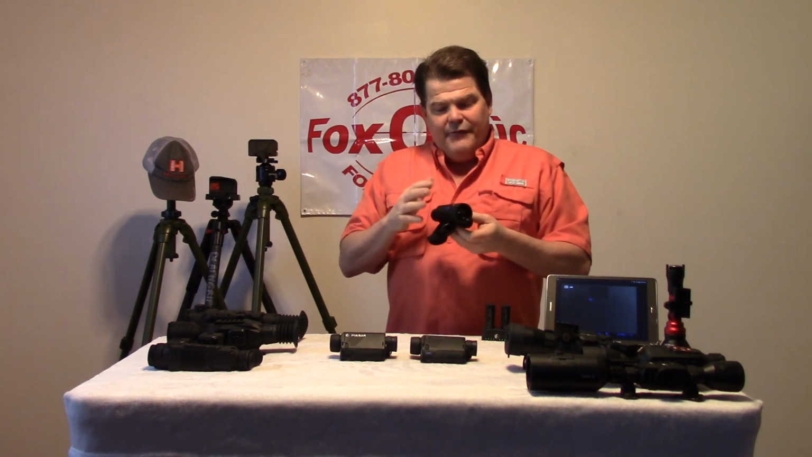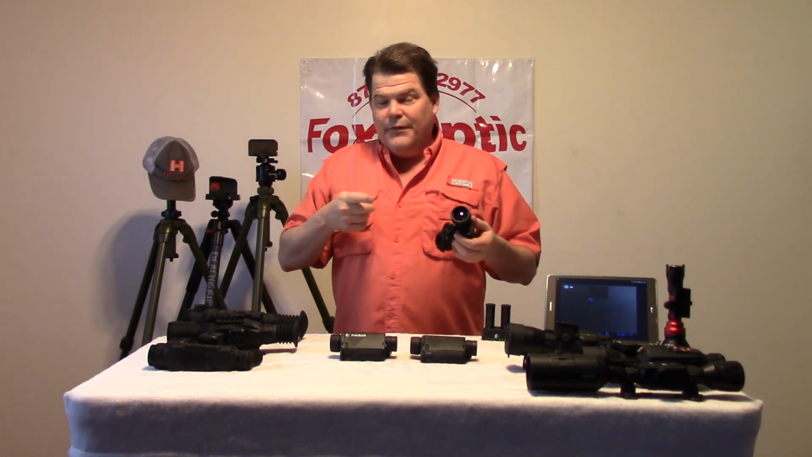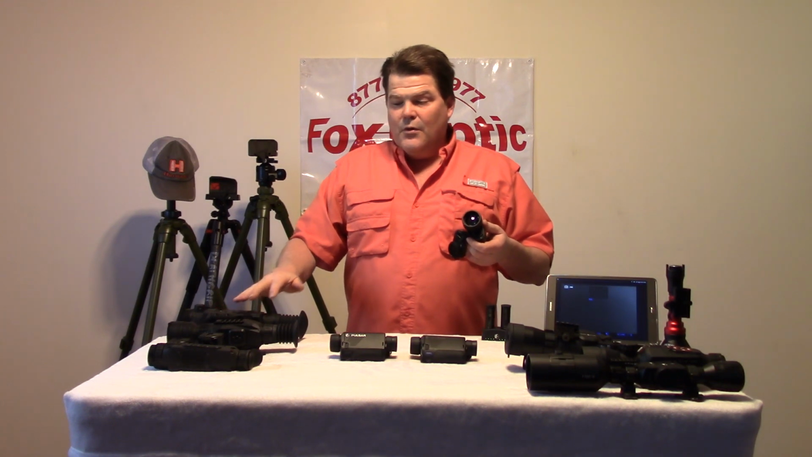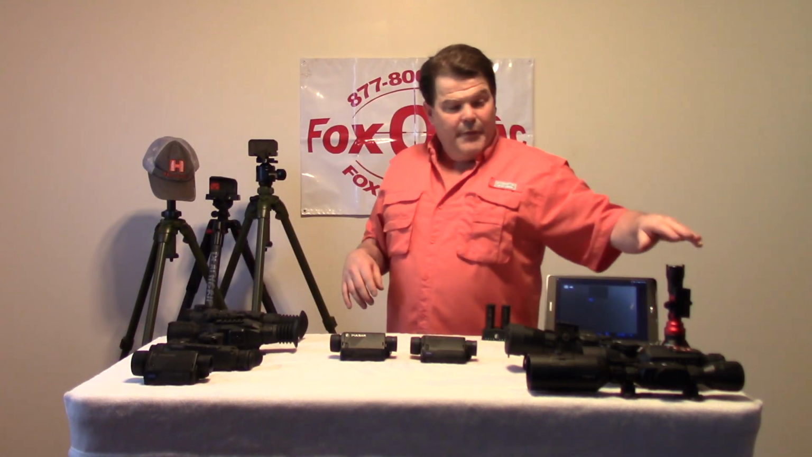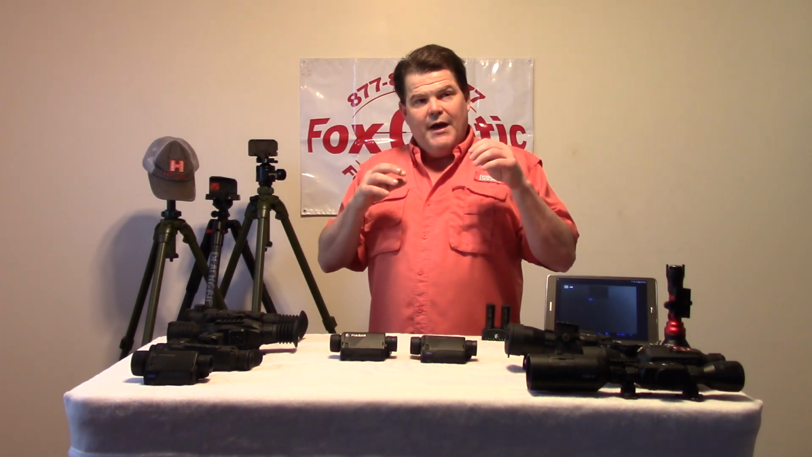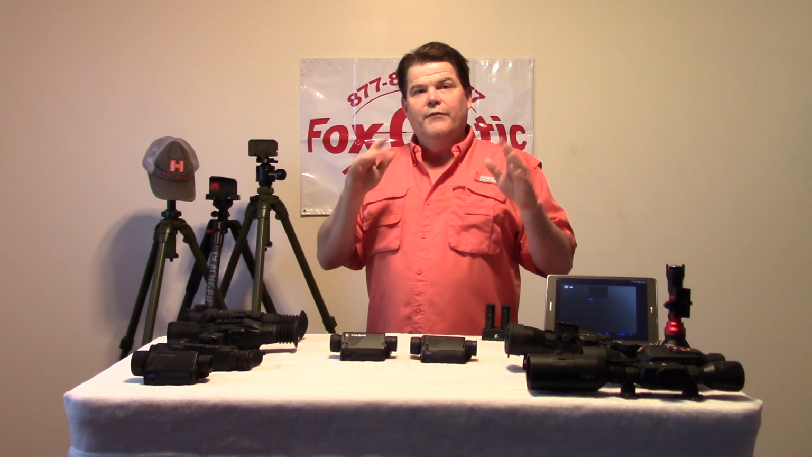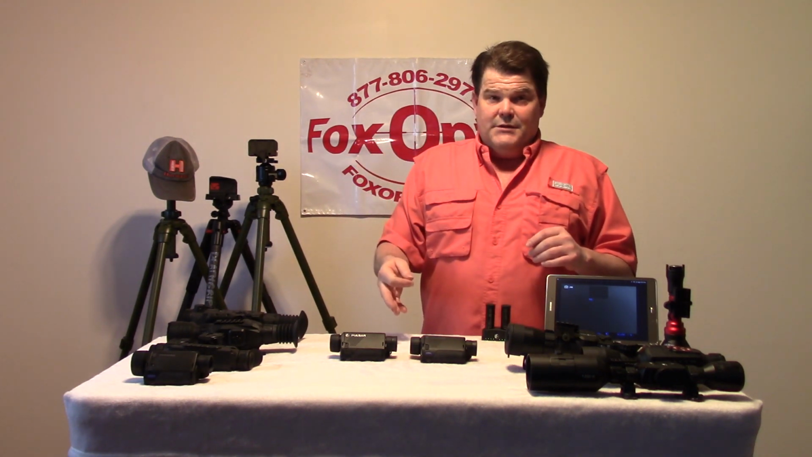So it's going to give you the ability to ID things, detect, and then nail down on them with your weapon-mounted device. Or if you're running, let's say, a near IR with a big IR light, where you get really good reflected IDs but you might have some foreground clutter that gives you a little bit of problems on your detect, it's going to tremendously help you out there.